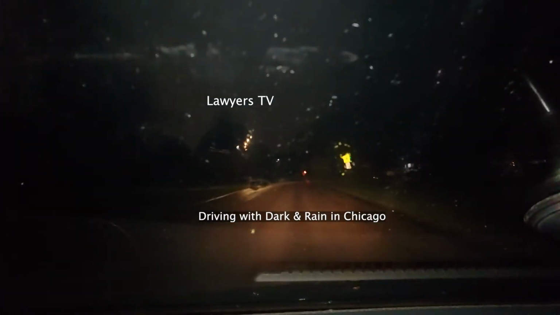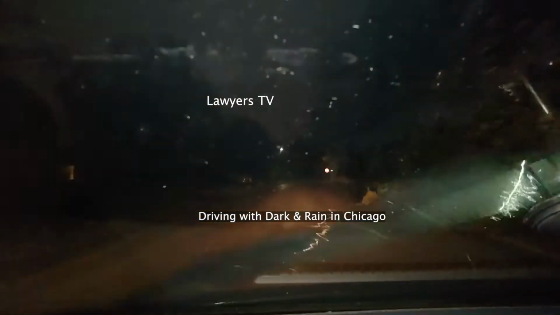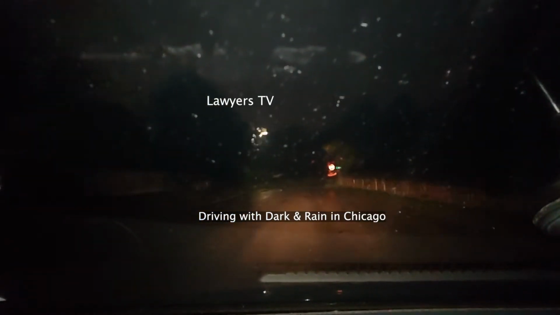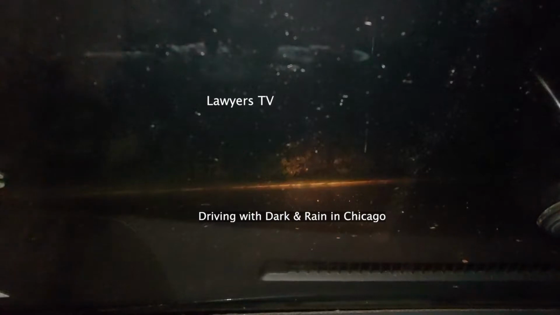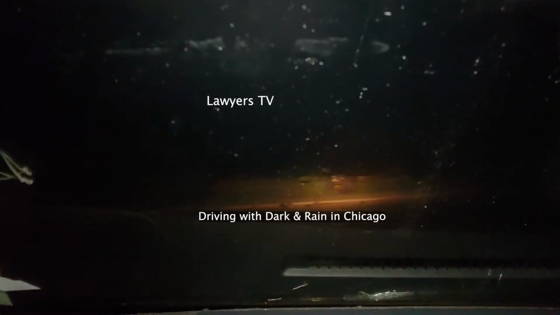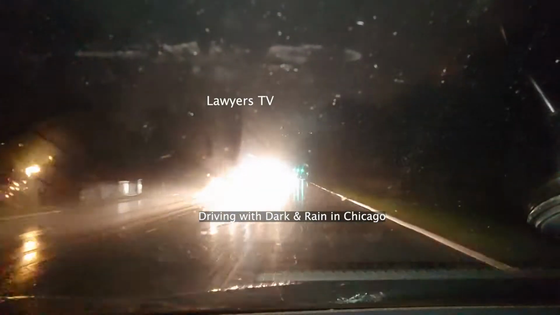Wonderful weather today. Around 50 degrees Fahrenheit in Chicago. Very cool to drive here. Stop sign. They're moving. Hard to see in front of us.